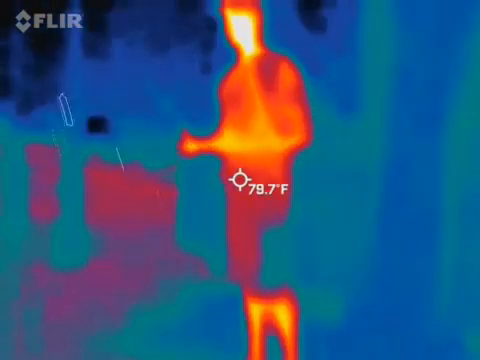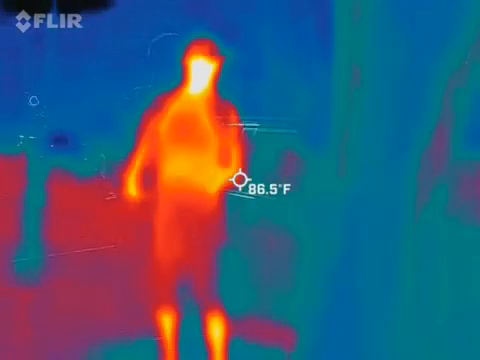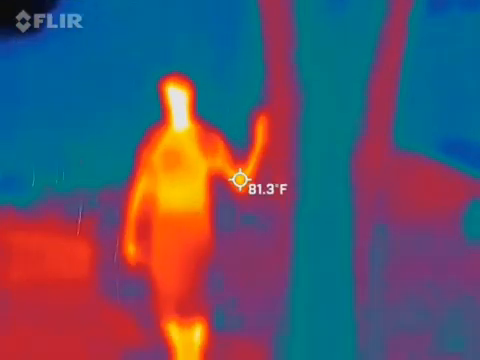Now the tunnel, it is real. They just filled it in the 1990s. I want to say it was like 96. So again, it is a true story.